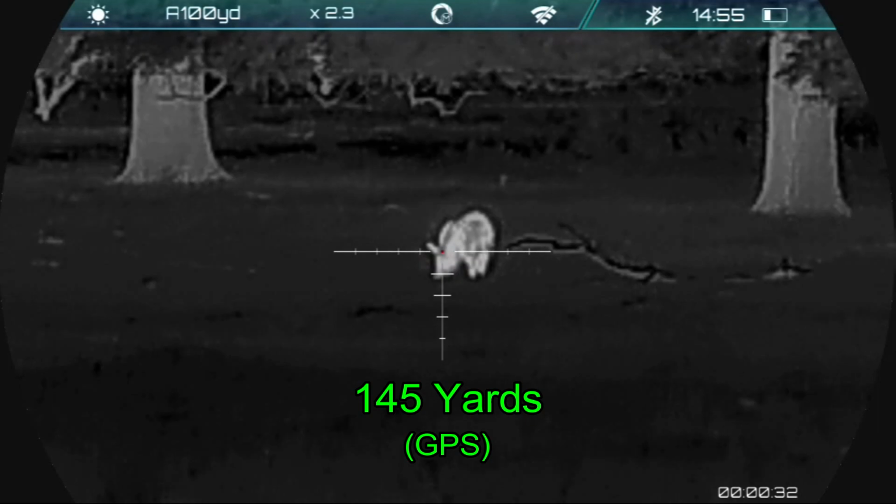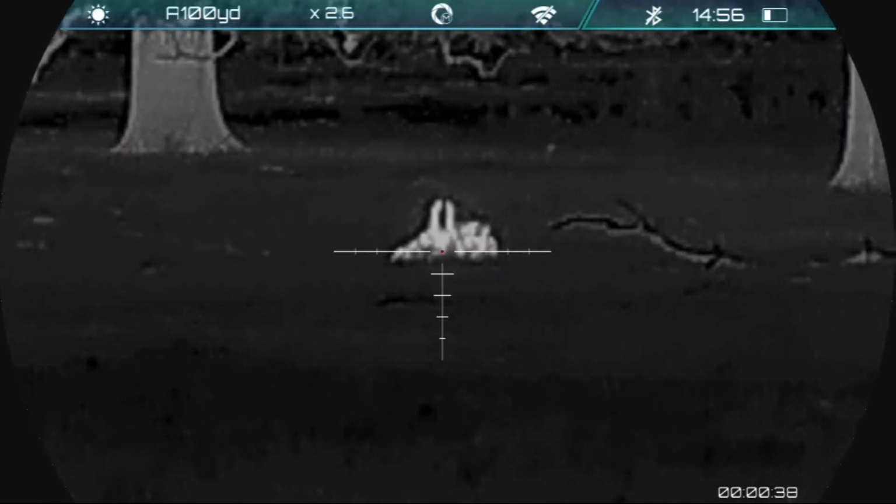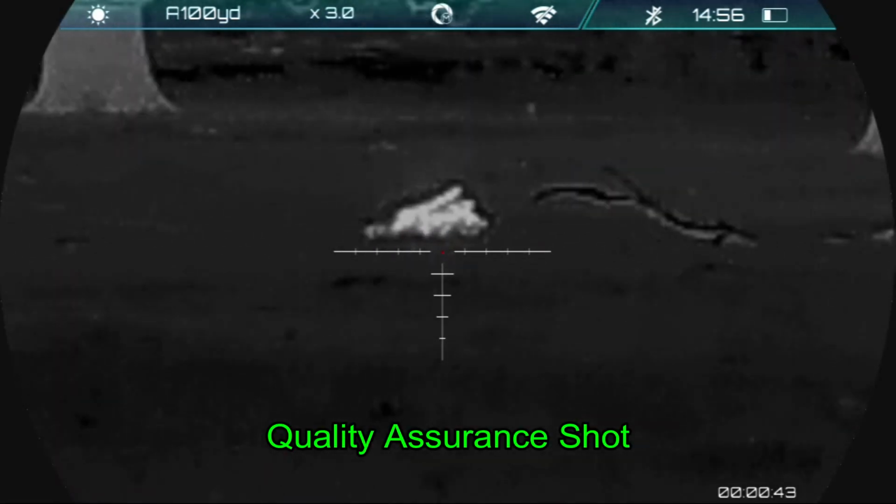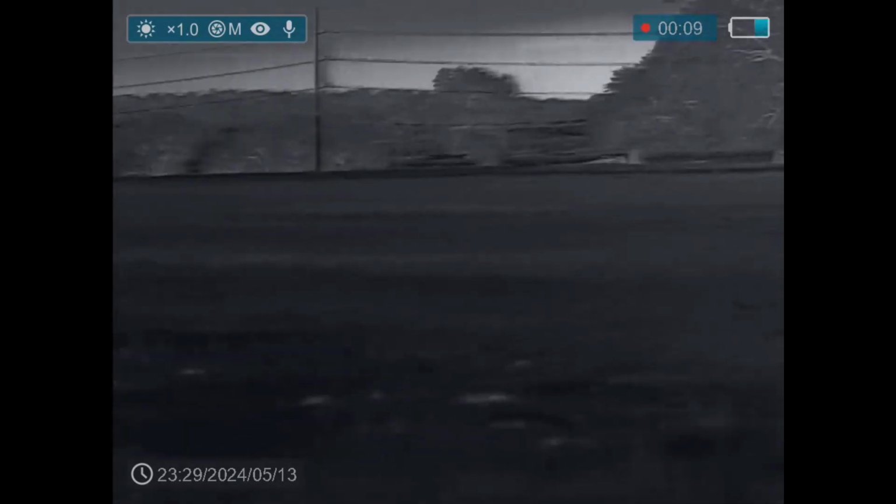At this point, I was waiting for the hog to move out from behind the tree limb so that I would have a clear shot. Here we go. One shot and he's down. Quick quality assurance shot just to make sure he stays down. And then a scan with the finder just to make sure there are no other hogs in the area.